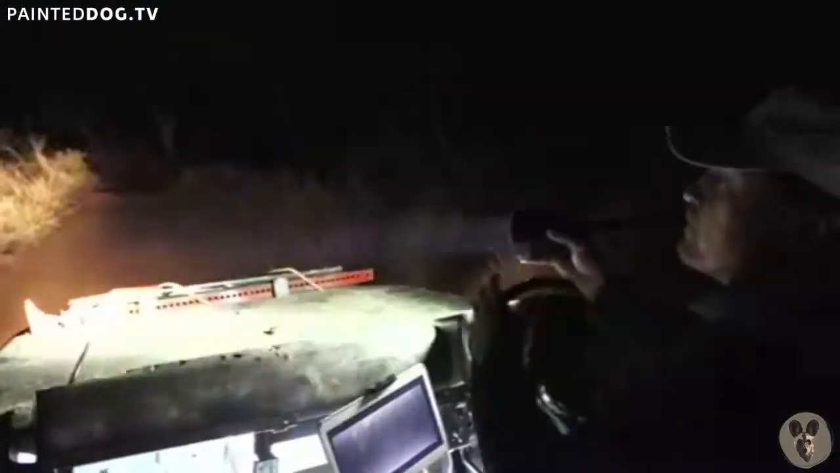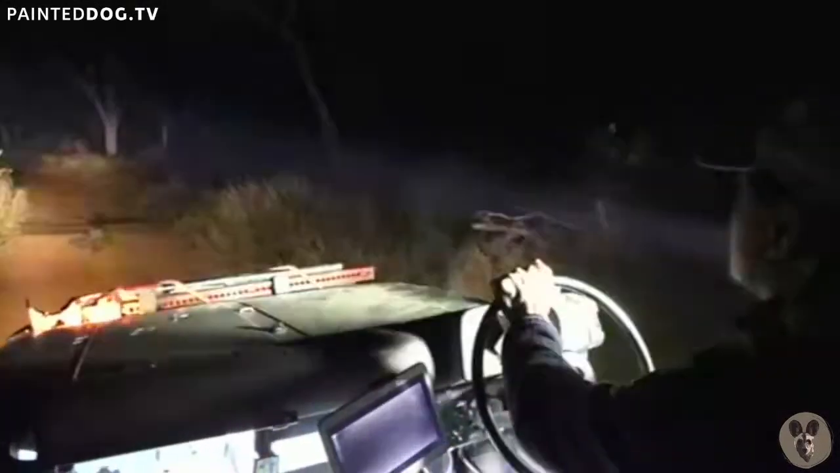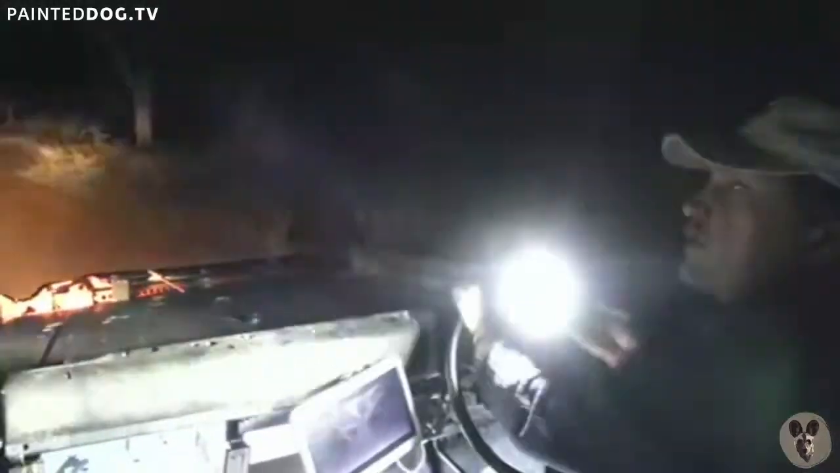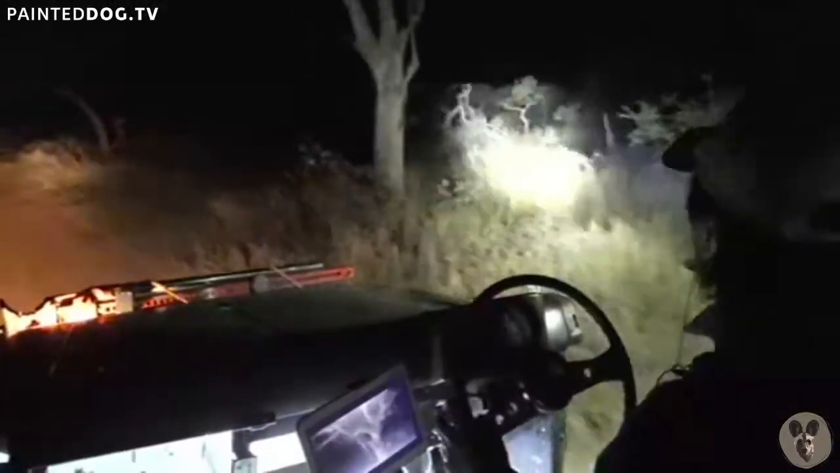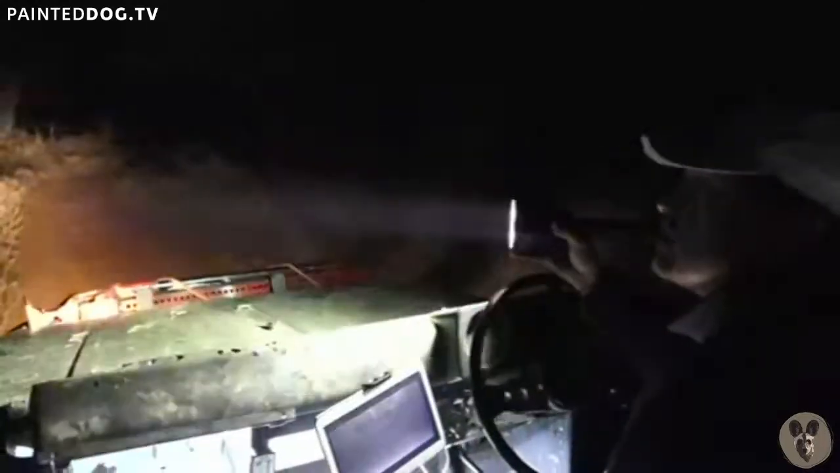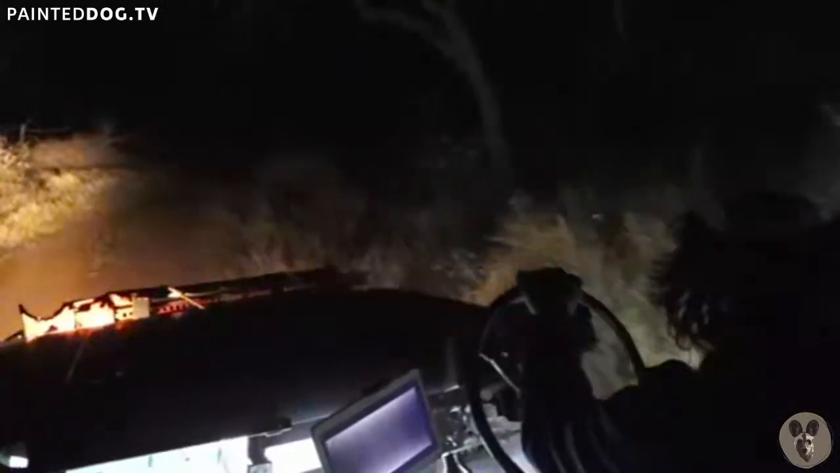This type of stuff works really well in tandem with the torch, because sometimes the thermal will definitely pick up stuff, but to be able to move it quickly, and even just use the thermal to check what the eye is, so you don't shine too long on an animal that might blind it. I think it's quite wonderful, to be honest.